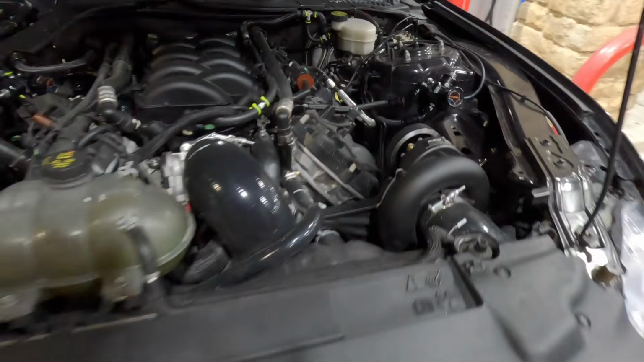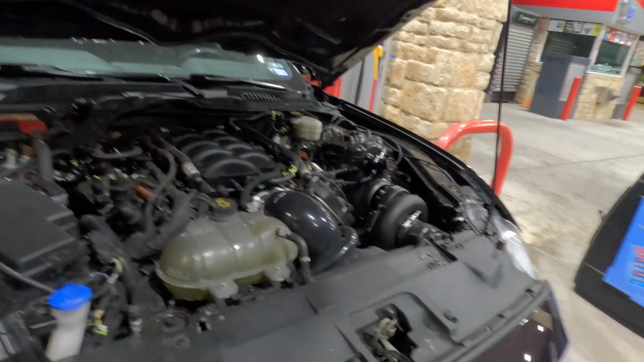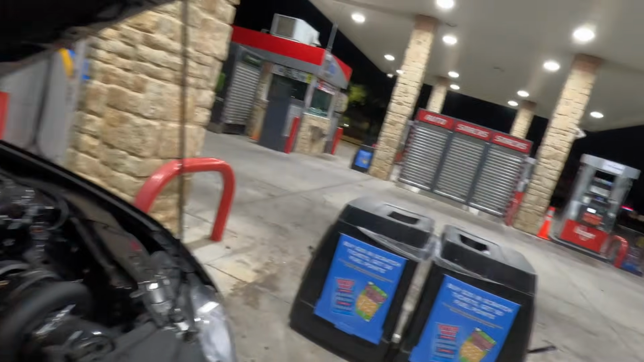What pulley's on it right now? It's on a 115. Okay. Stock trans and everything like that? Stock trans, just oil pump gears, crank sprocket, and that's it. So you got the oil pump gears. Oh yeah, 100%. That's good. Otherwise, I would have blown up. I mean, I still got stock oil pump on mine too.